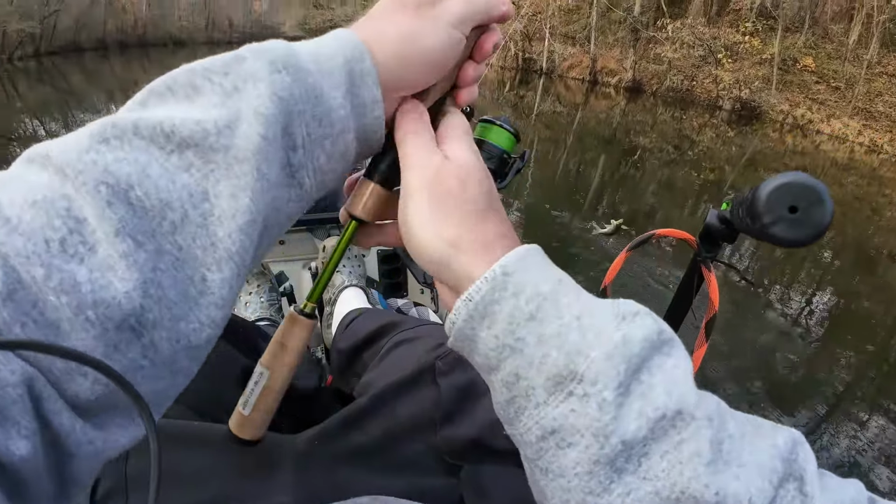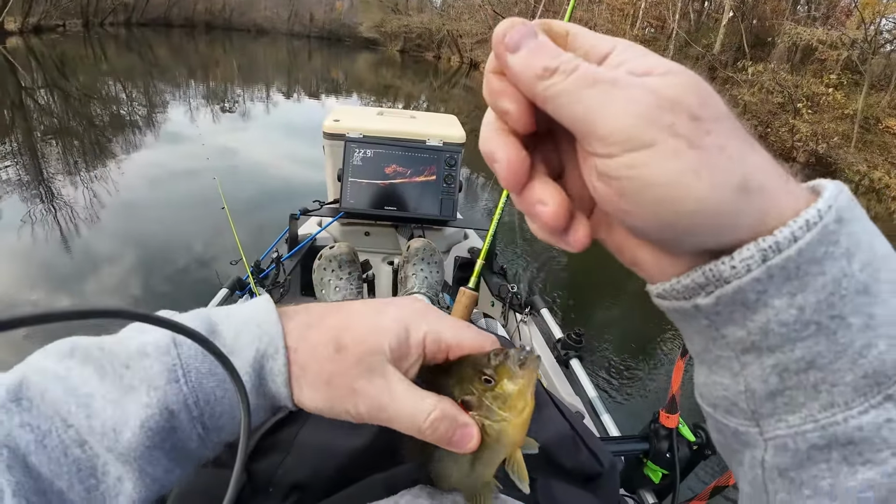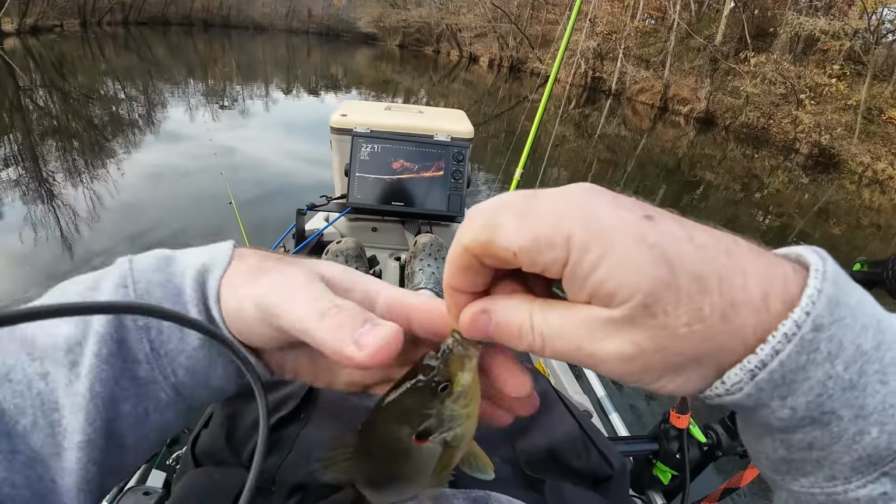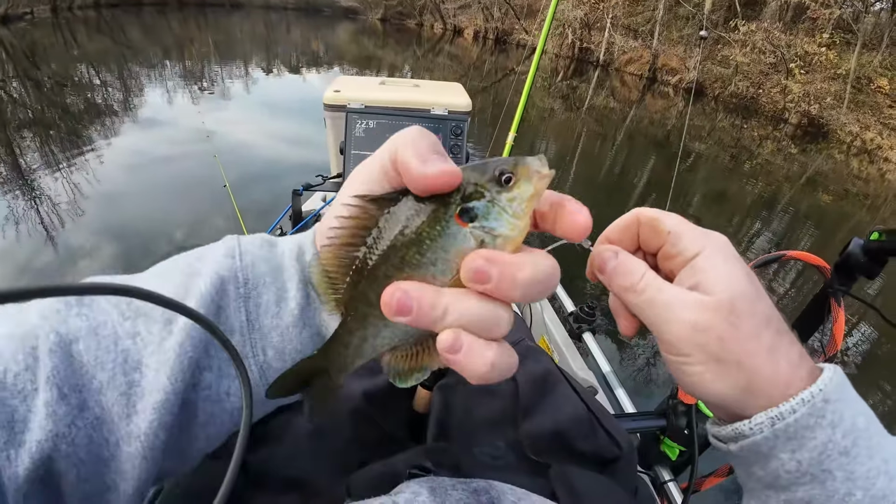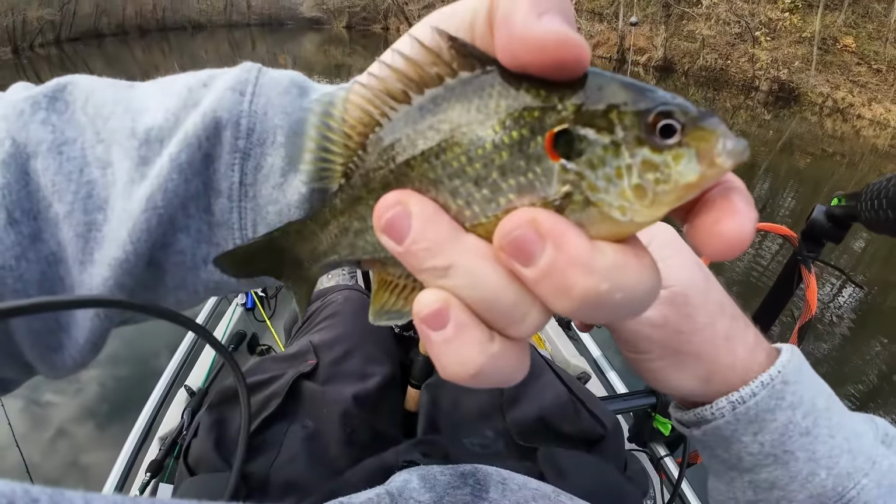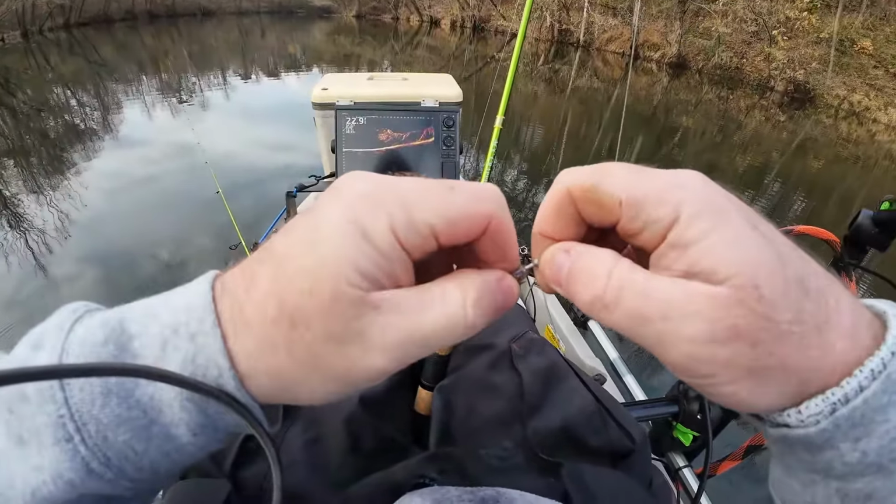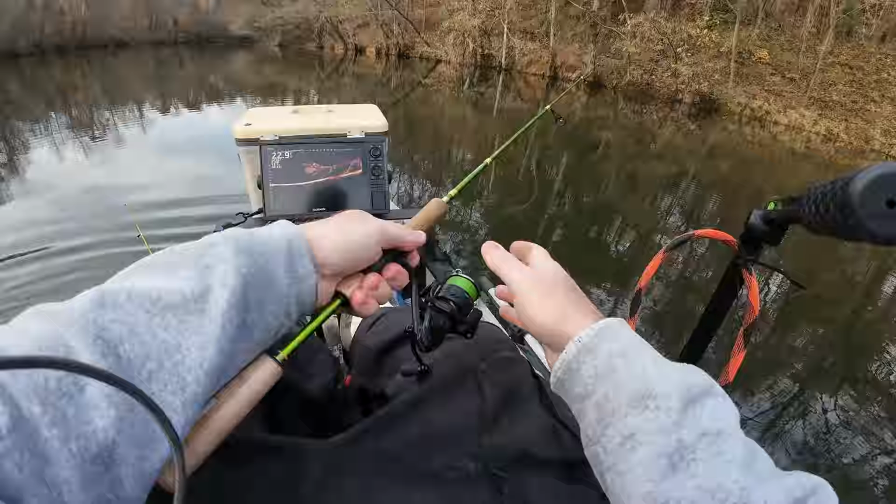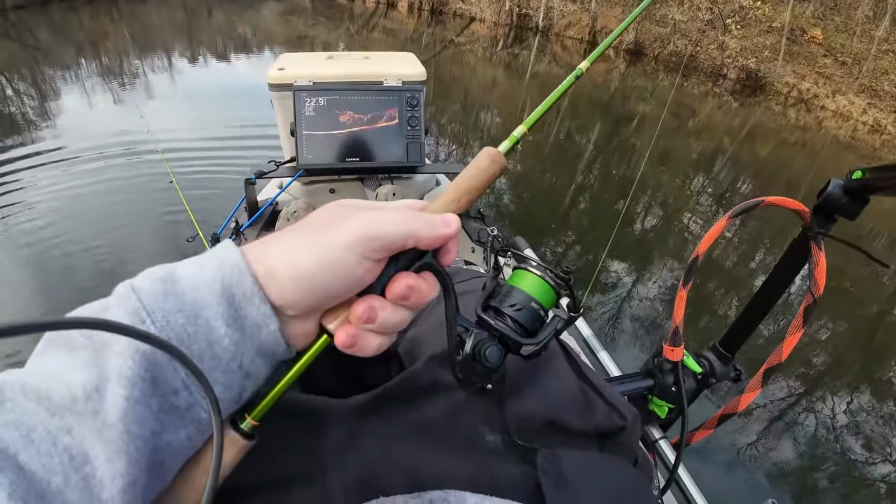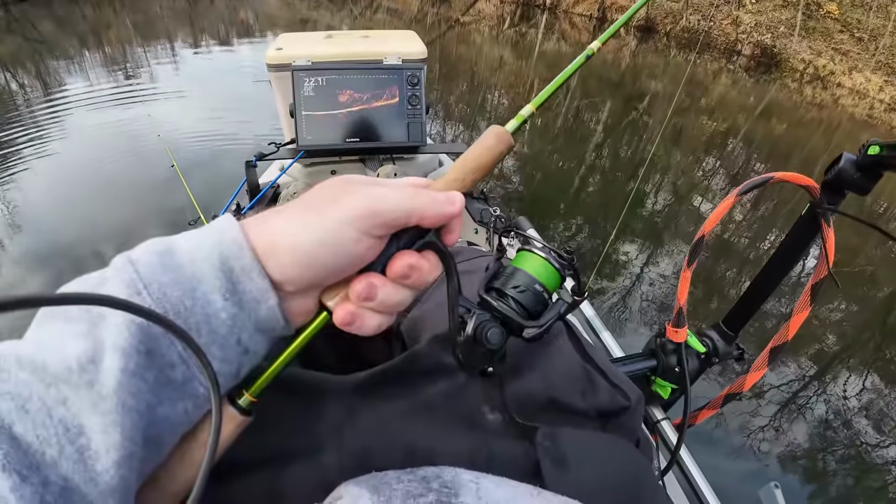There's shell cracker. Shell cracker. That's a shell cracker, guys. That's a shell cracker. Don't you see it? That's shell cracker. A little bit of everything right now. We can't be picky what we catch right now.